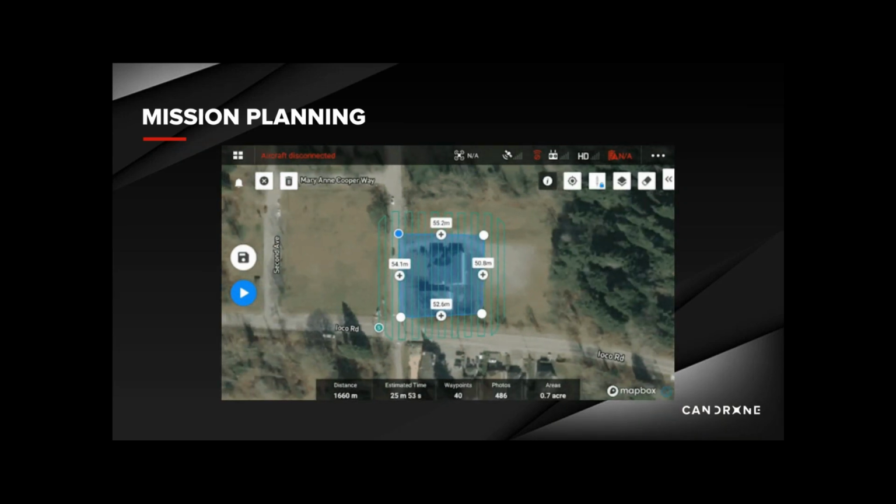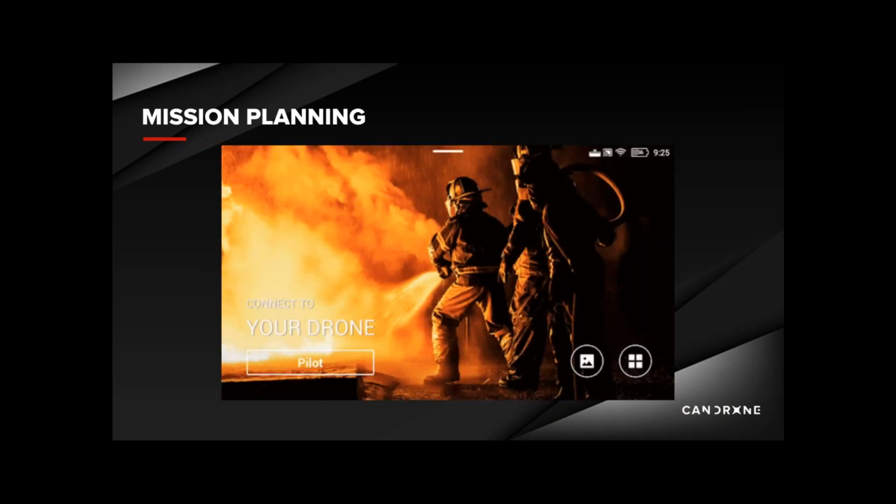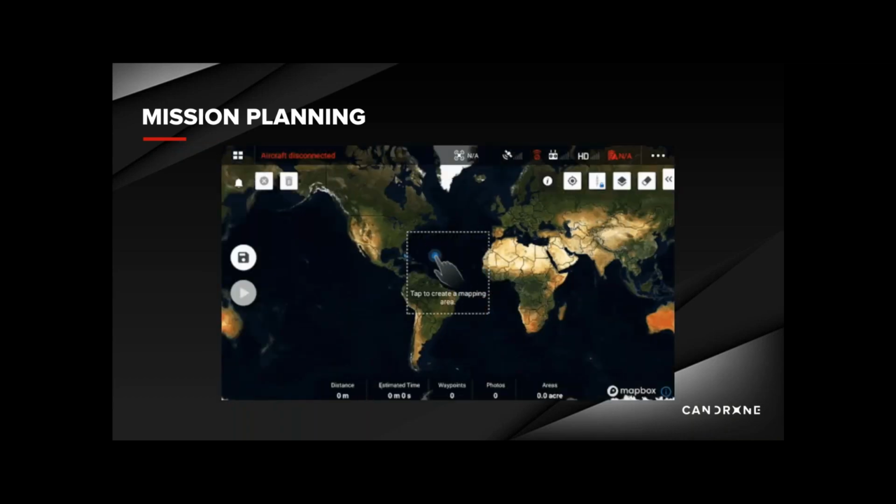The DJI application will automatically adjust the maximum speed, and in this case, it limited us to about 1.5 meters per second.